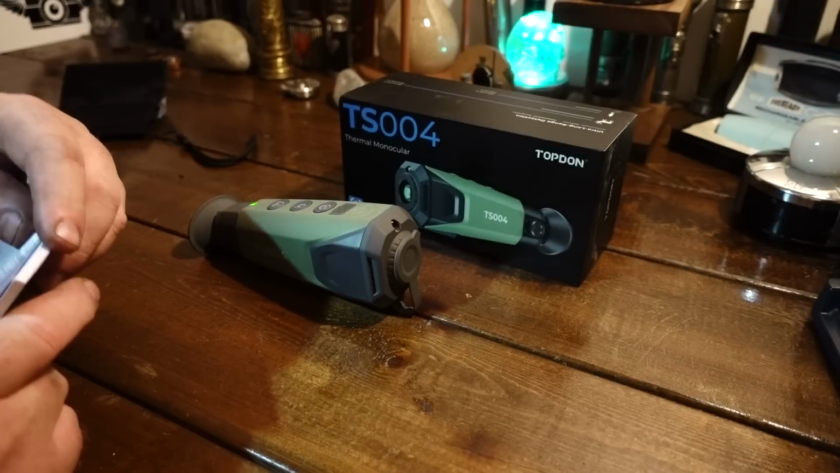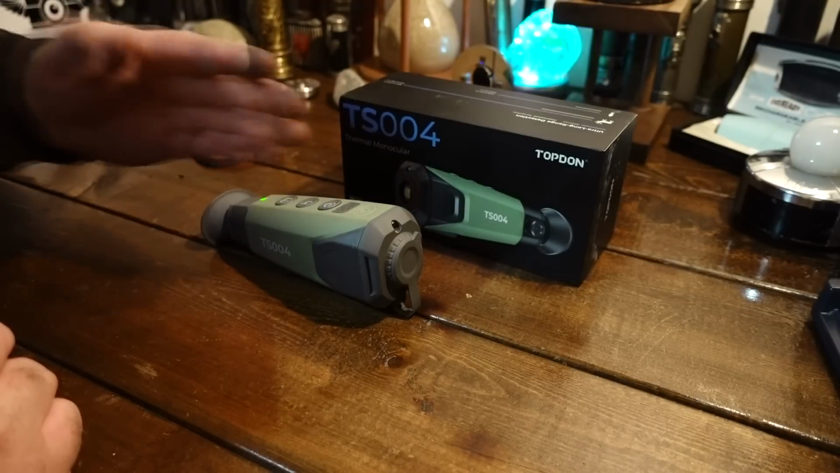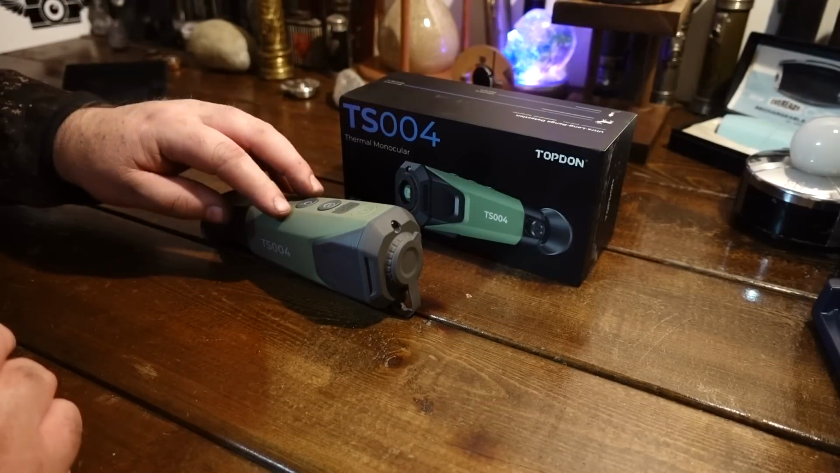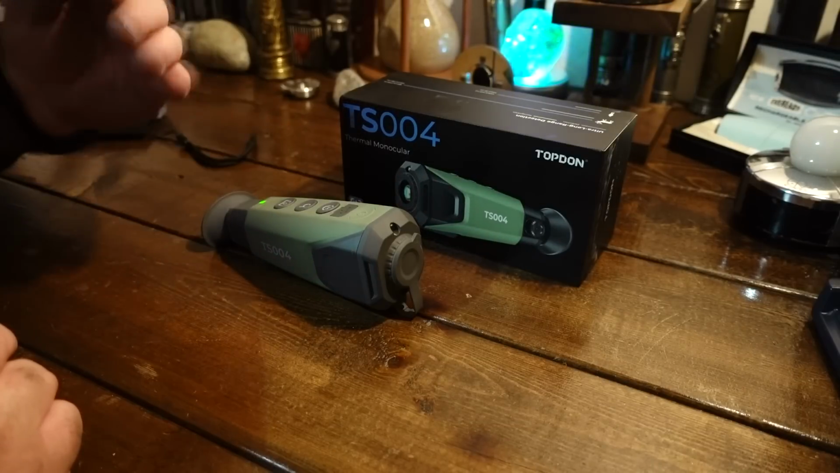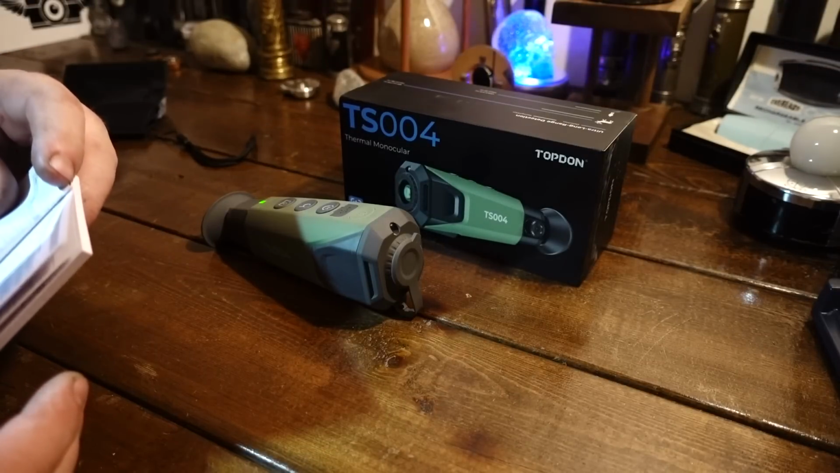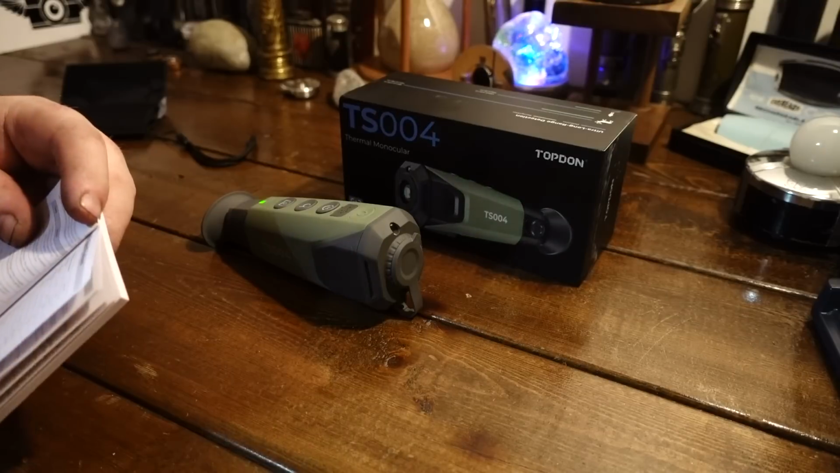Focal length is 13 millimeters, so it's already zoomed out a little bit, and this is made for the outdoors. This isn't a close quarters thermal scope, so if you want something to read within a foot or two in front of you, you're not going to be able to use this. It'll be blurry. I'd say you get maybe 3 feet and it starts sharpening up. But with it being 13 millimeters, you're already zoomed a little bit. I think this does have 4 times zoom, digital of course, but it really works quite well. So it's set up for more outdoor use, wildlife and things like that.